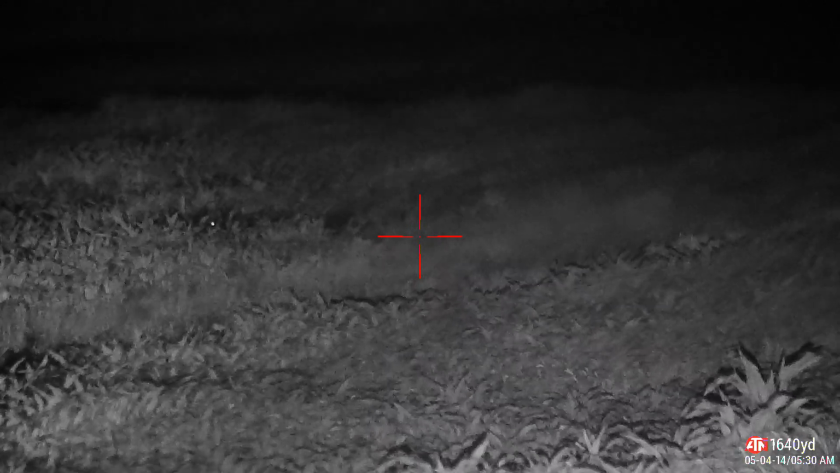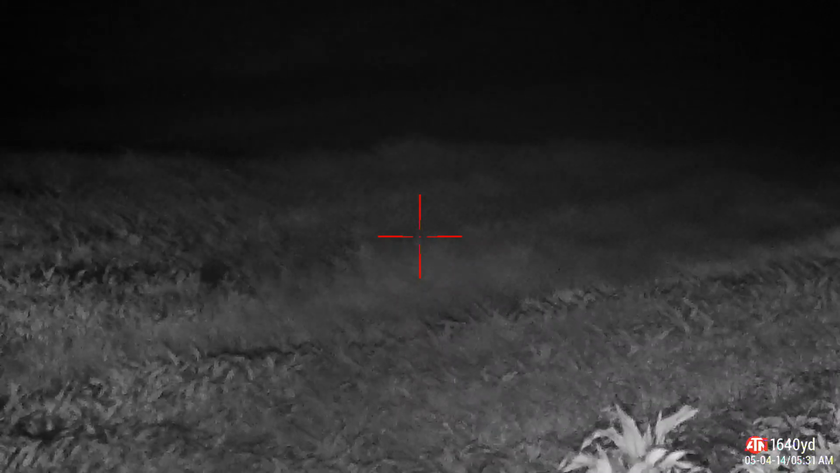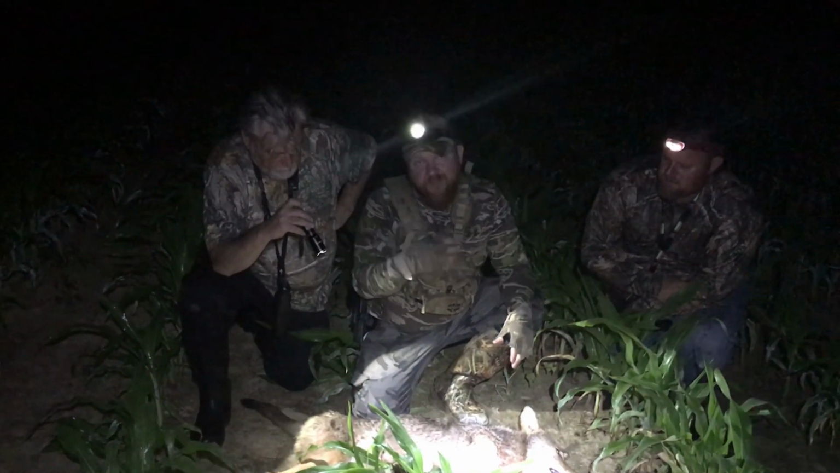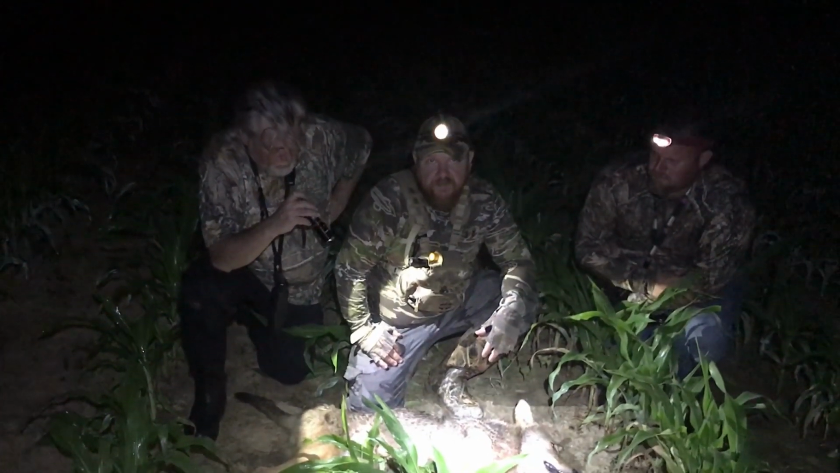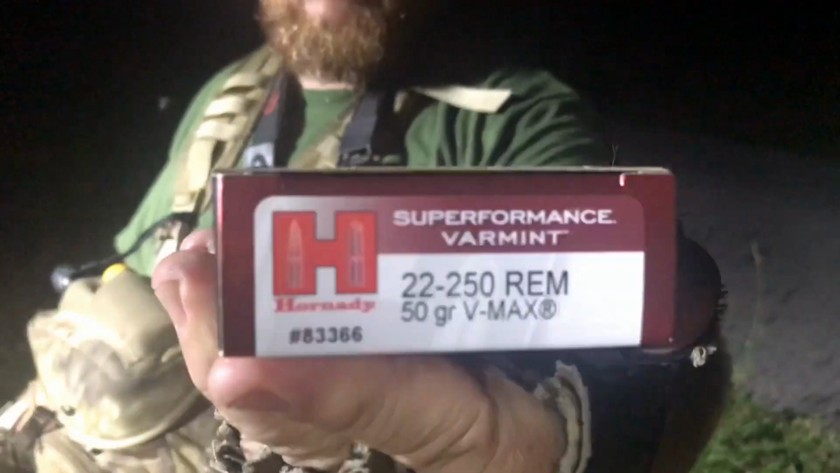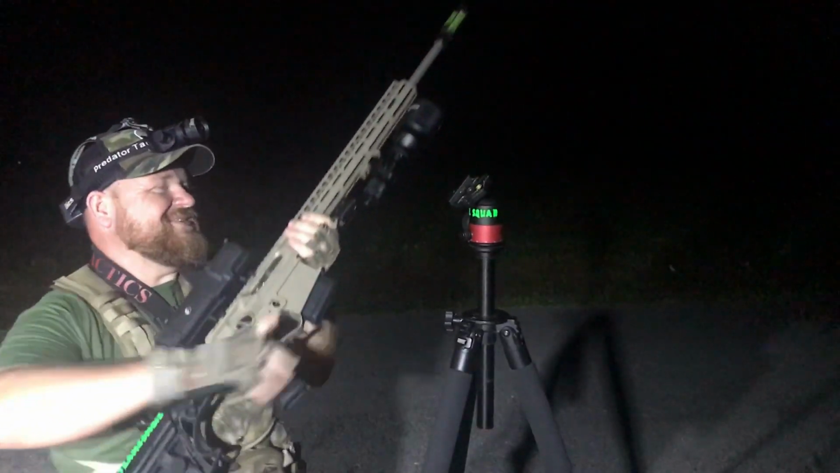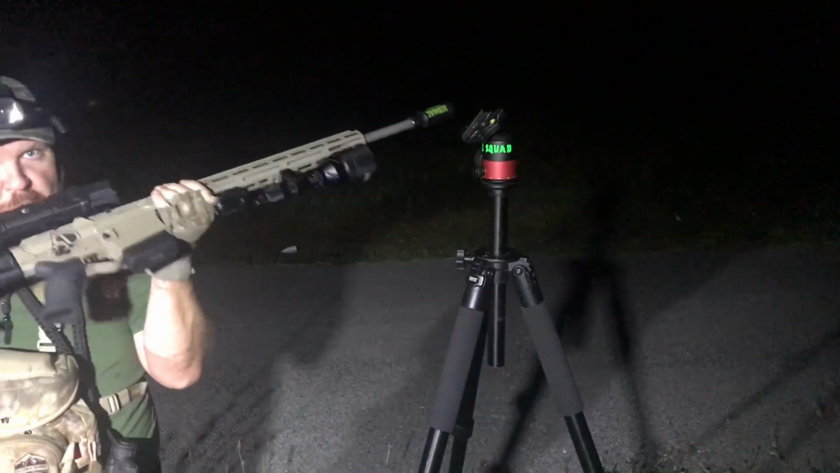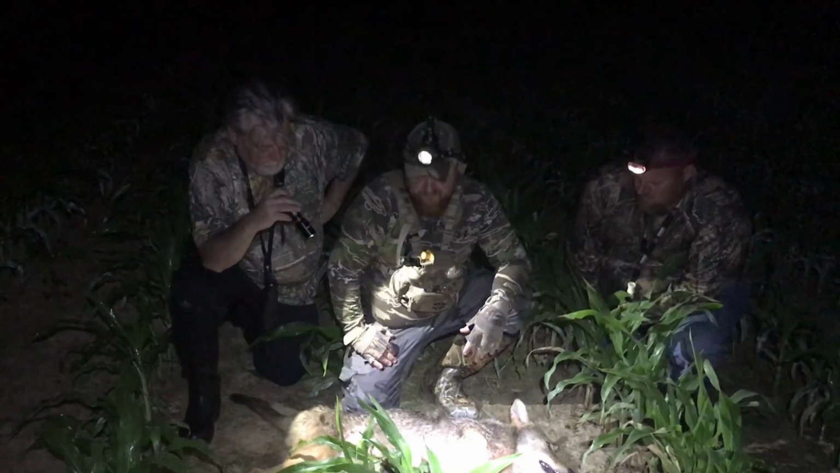I like for somebody to bark for me, because if you bark at a coyote and stop it, it kind of jolts you a little bit. So I barked once, he didn't stop. Then I think Devin barked for me, didn't you? Yep. And then I smoked him, and man, I'm shooting 50 grain, 4,000 feet a second Hornadys out of that Specialized Dynamics, and I heard a big old thud, and I don't see any blood. I don't see a spot on him nowhere.